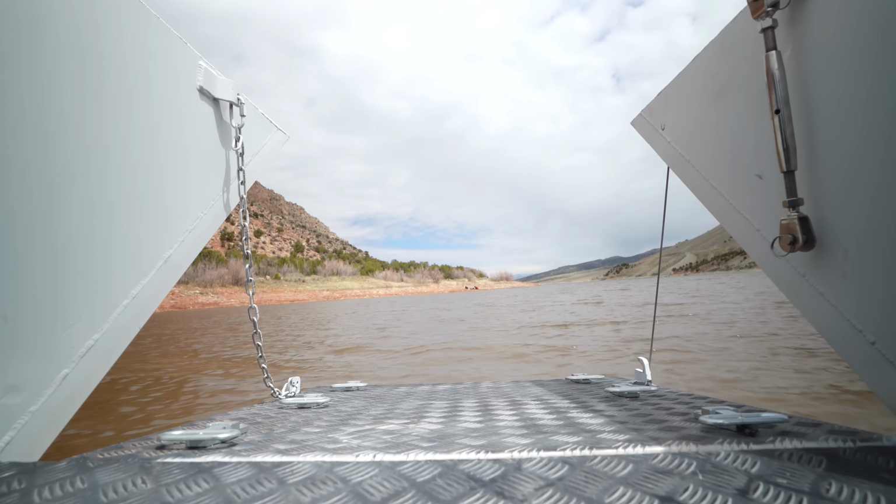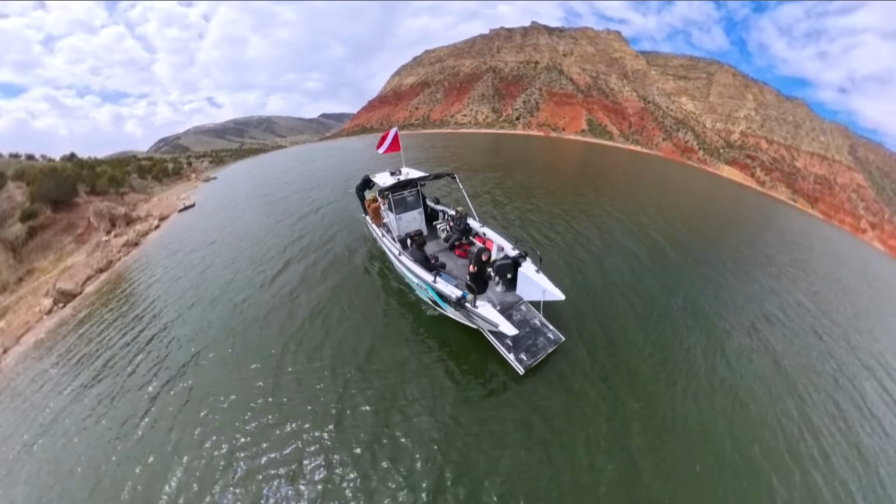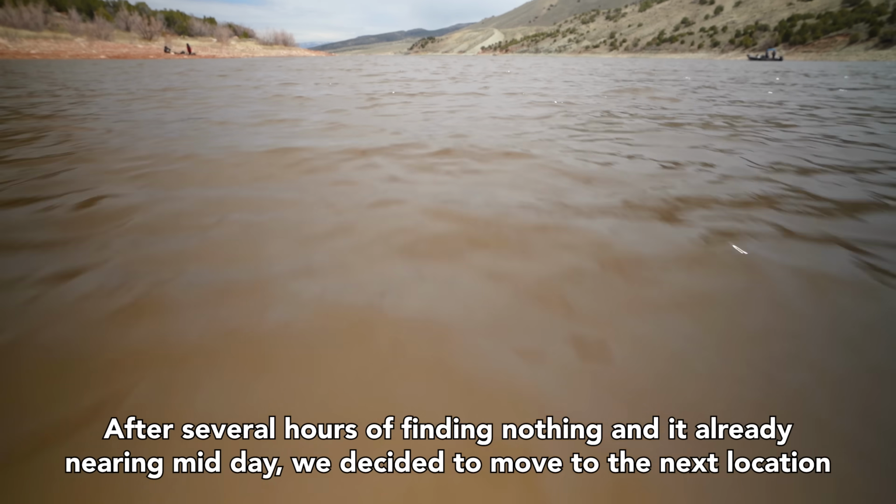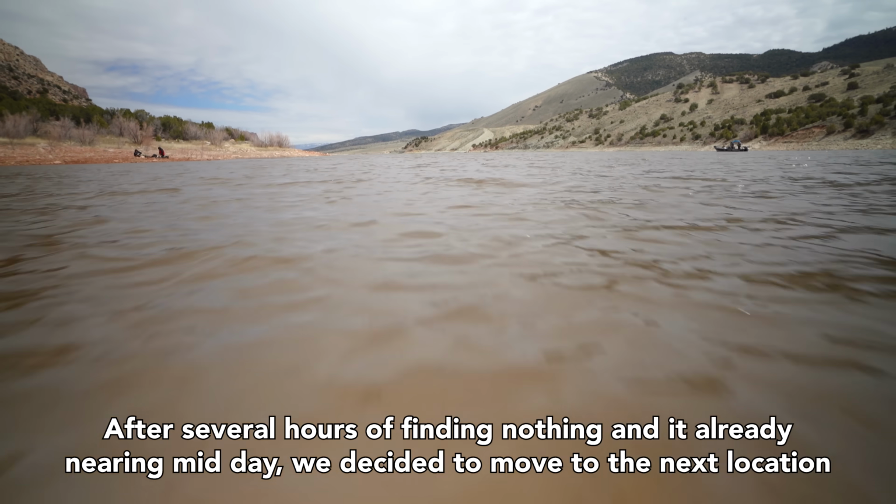The folding front ramp is a game changer for diving and for being able to be used as a work boat. This bad boy will go all the way down to the water level, so Doug can dive off of that really well. We're searching for a needle in a haystack with very limited information. Pretty much done in this area, so we're gonna pull the boat out of the water and then go search another location. So here we go.